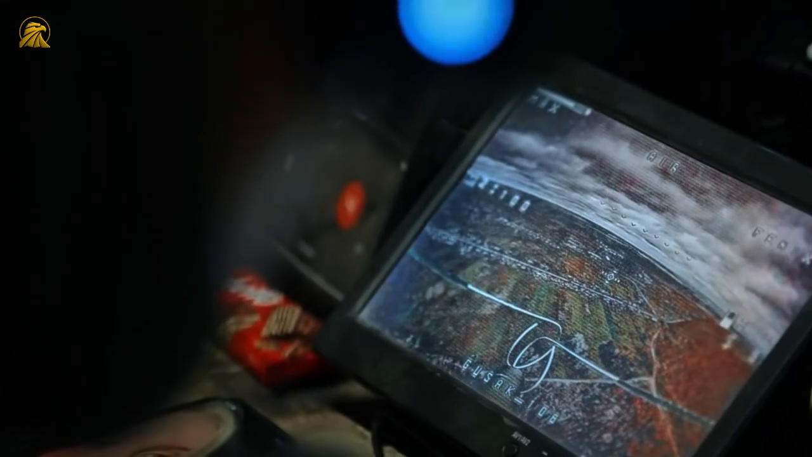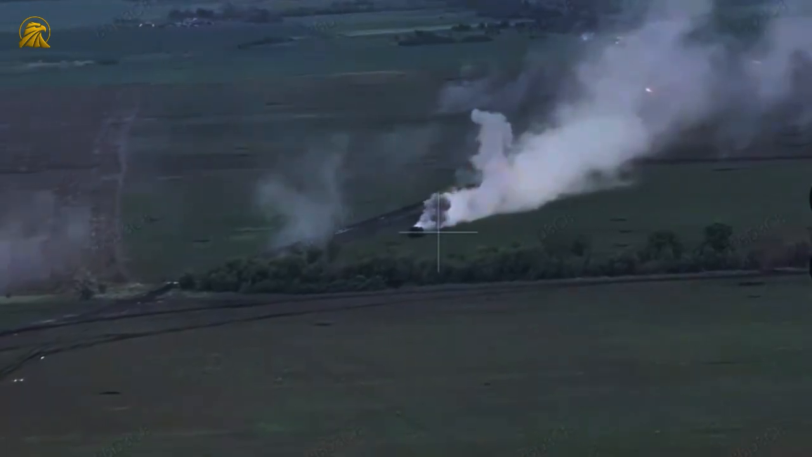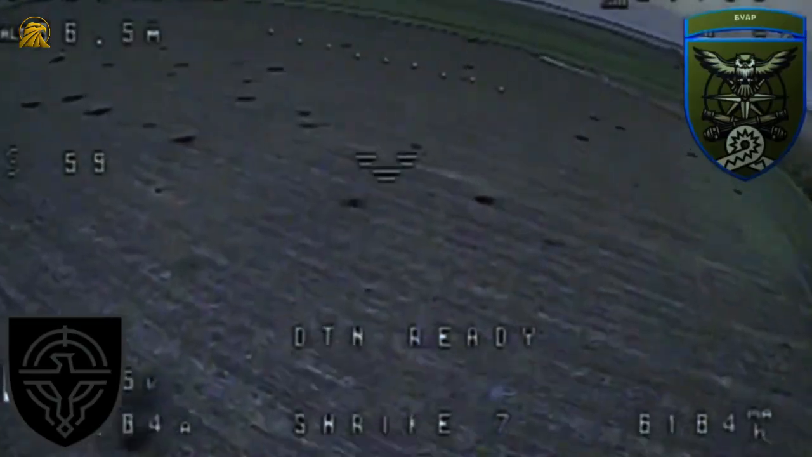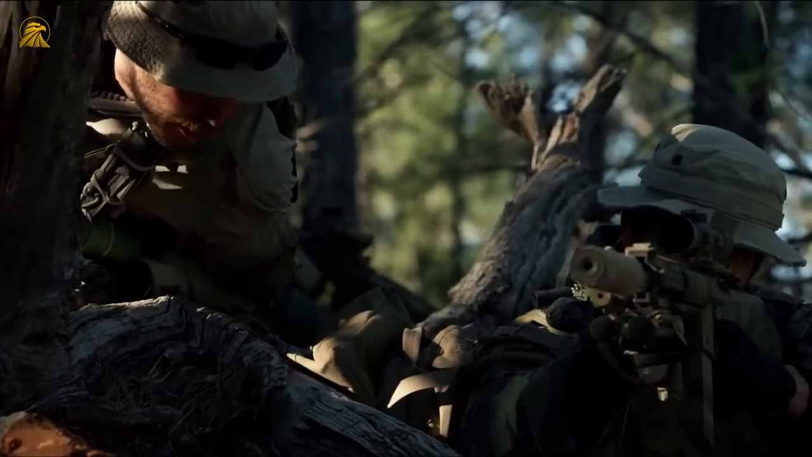Operator training is also a serious bottleneck. Flying an FPV drone in real combat, under stress, with a moving target trying to evade and enemy defenses trying to shoot you down, requires skills that take months to master. It's not just like playing a video game. It's making life or death decisions in fractions of a second with equipment that could fail at any moment.